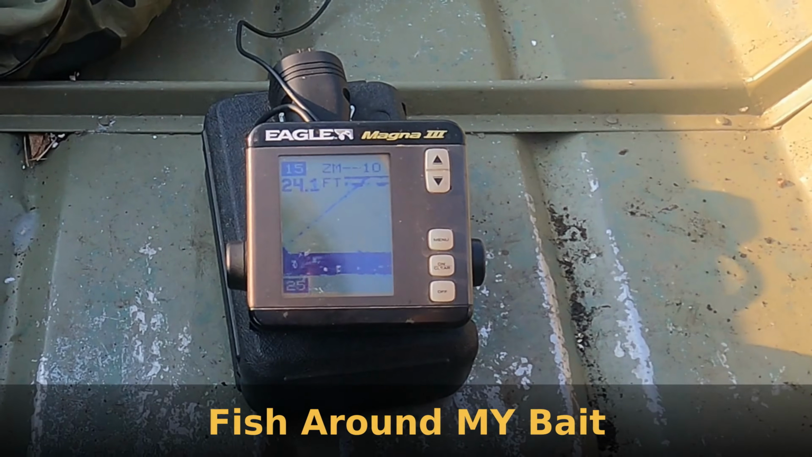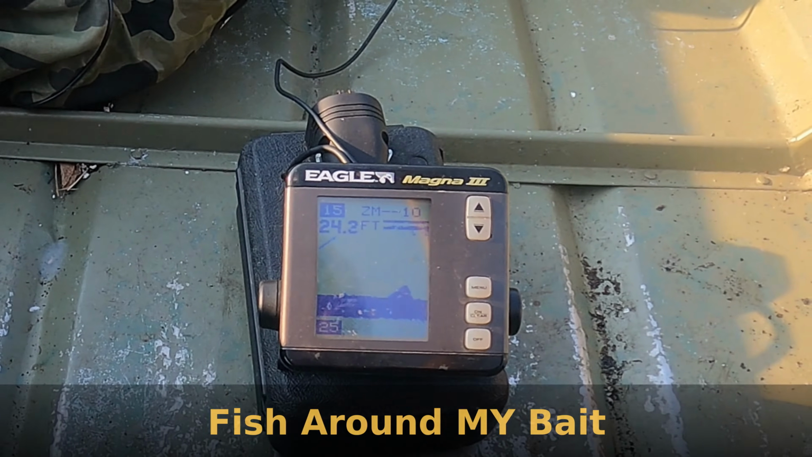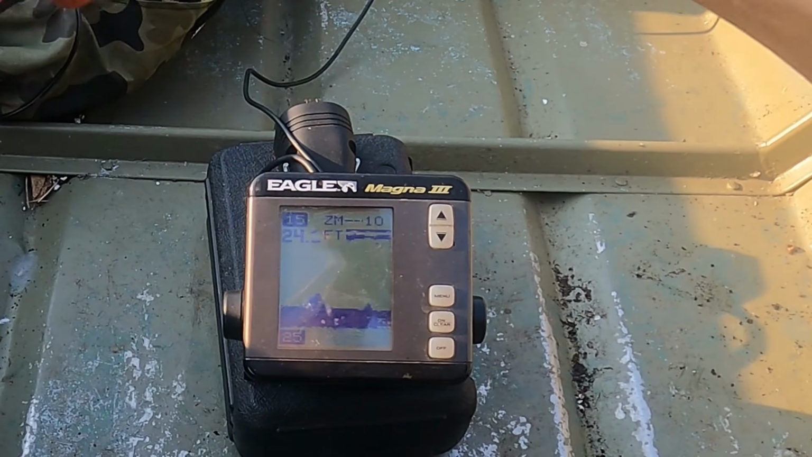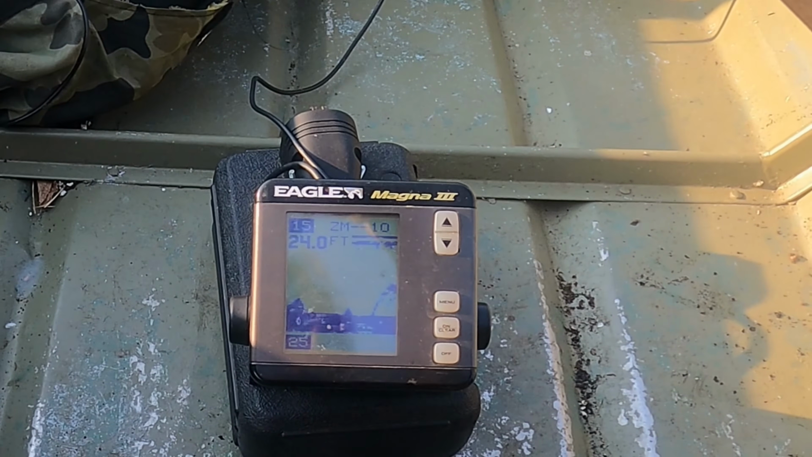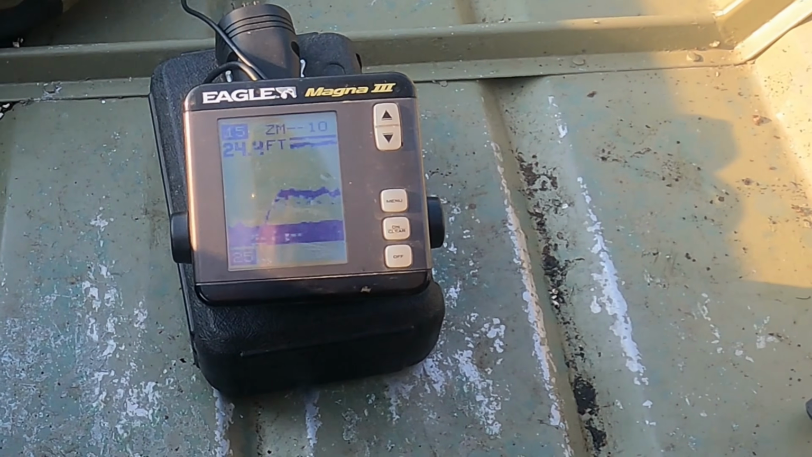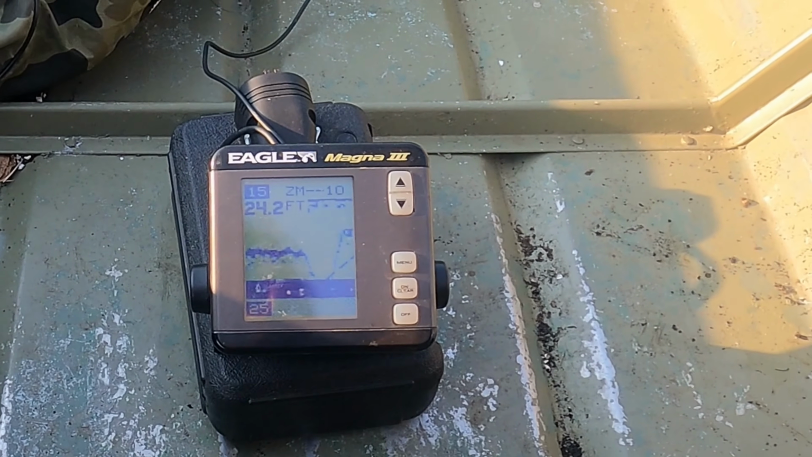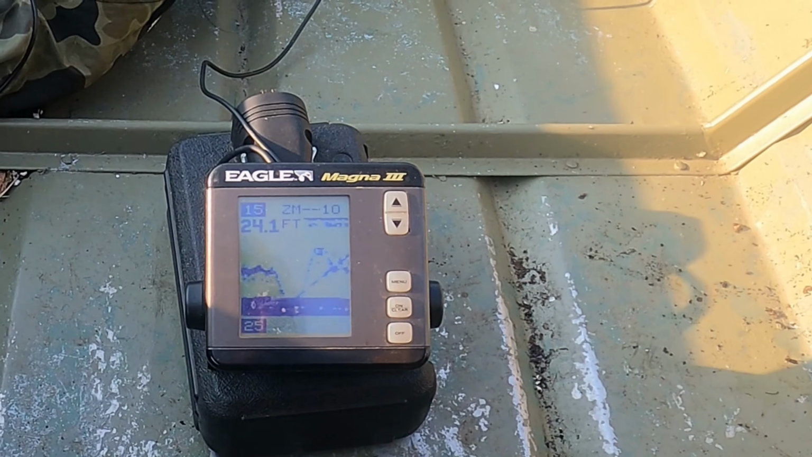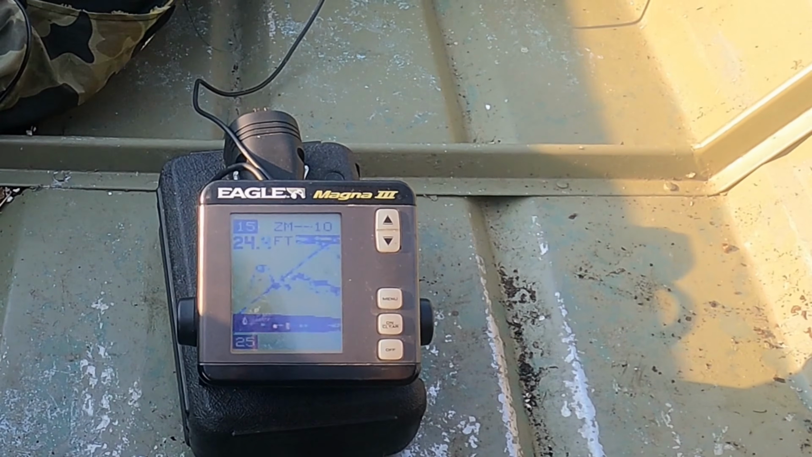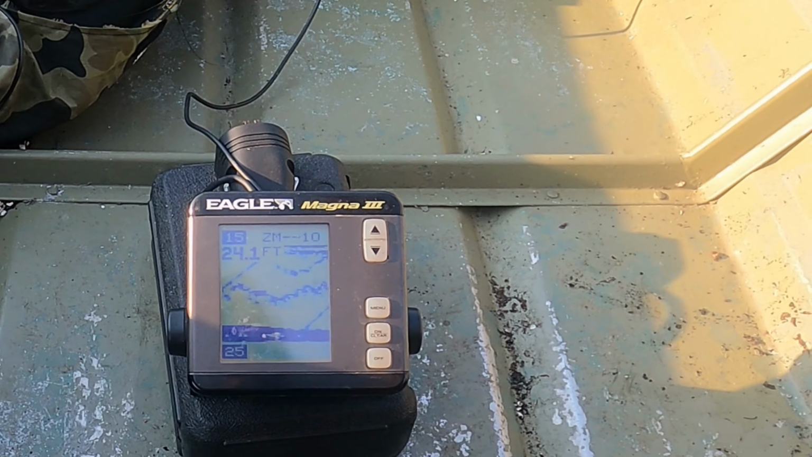That was a fish shooting up. And that is my lure right there. See, I put my rod down, bring it up, there it goes. See that line coming up? It kind of went past it. There's something above me, something coming up to me.